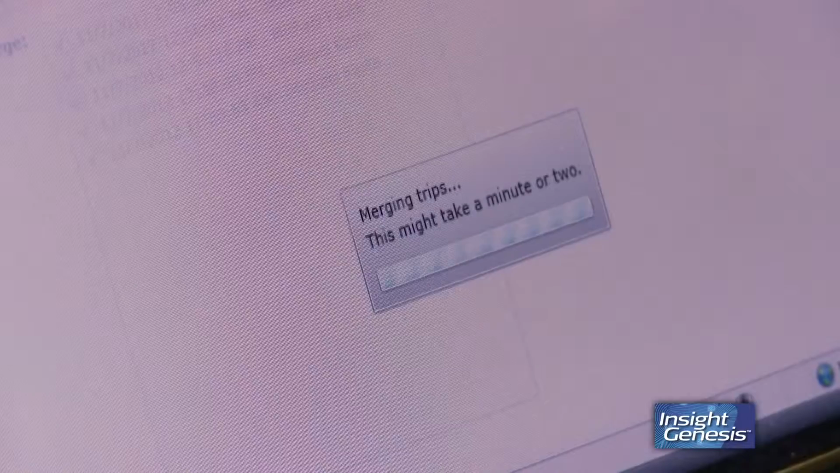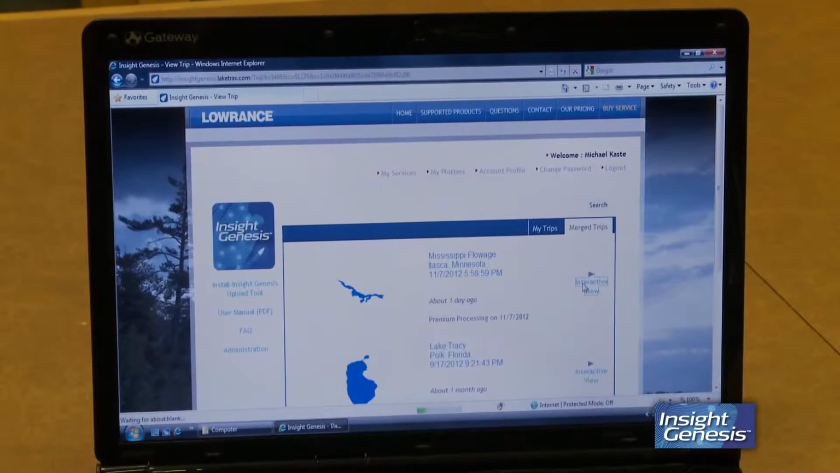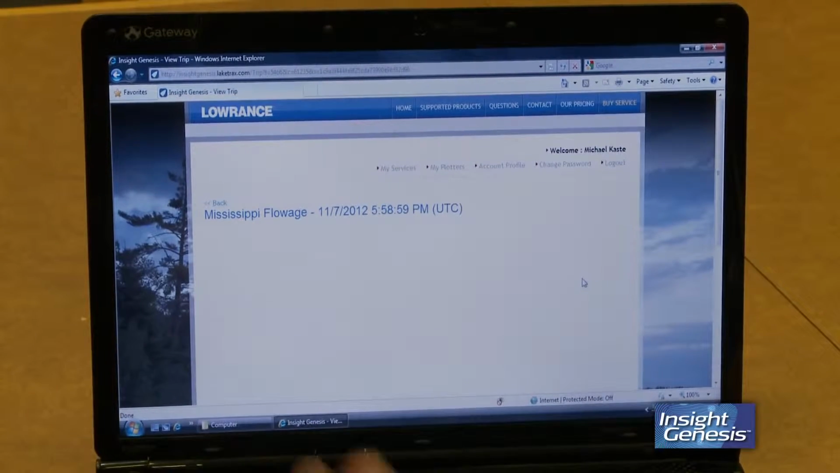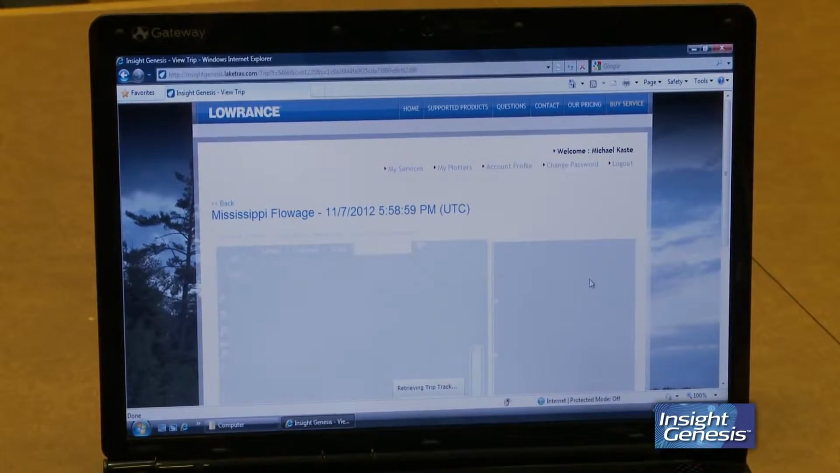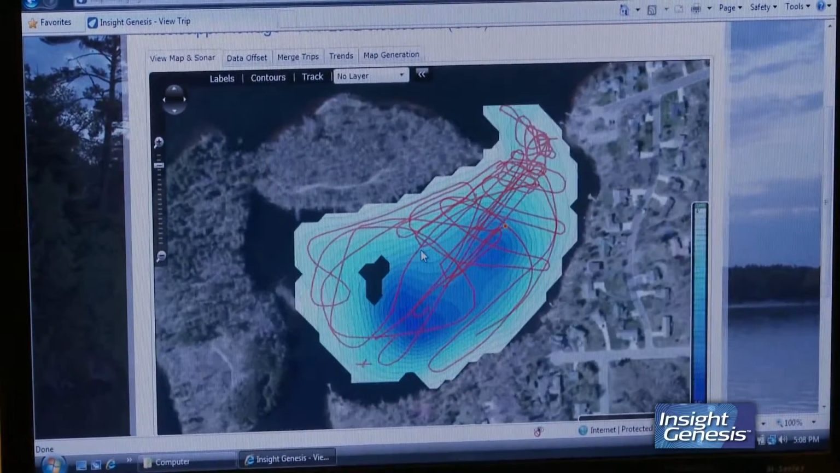Yeah. This might take a minute or two, which it didn't. Let's see if our merge map's ready. Here it is. Click on it. And it's going to take all those sonar logs and layer them on top of each other. Oh, there's one little place we didn't get. But the rest of this is very well covered.